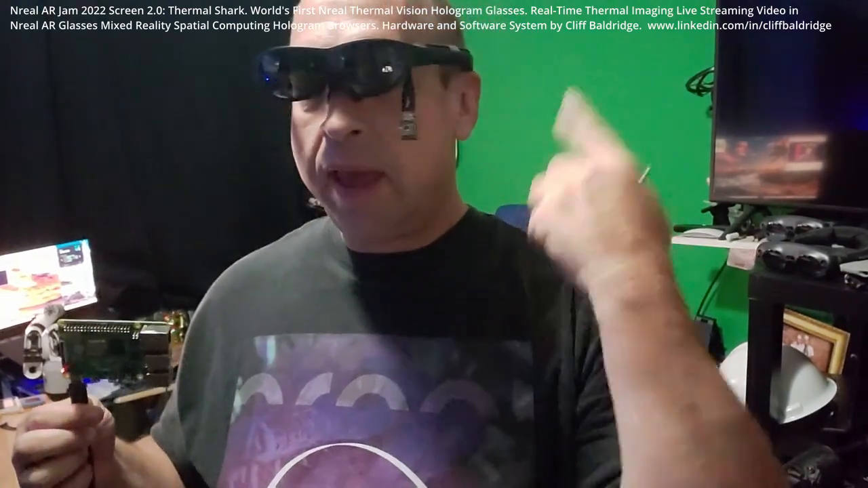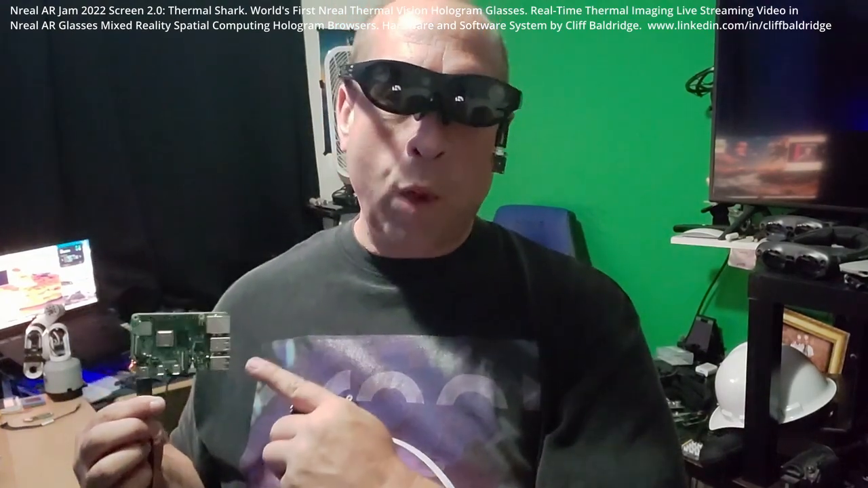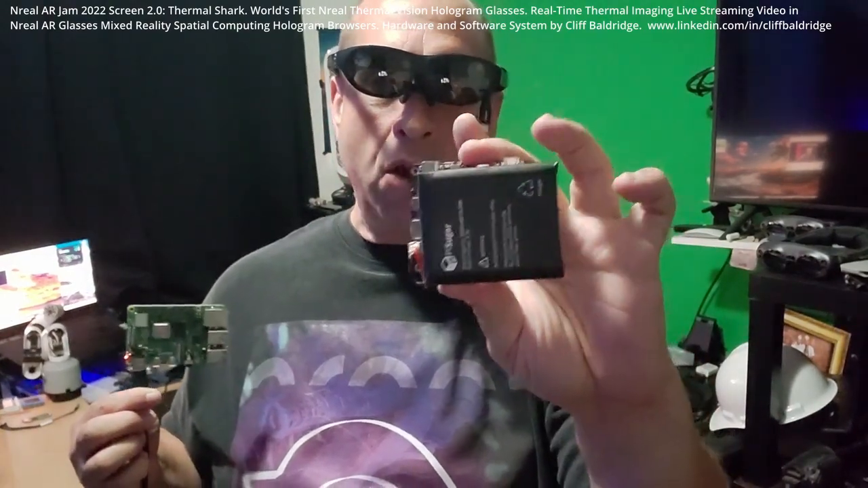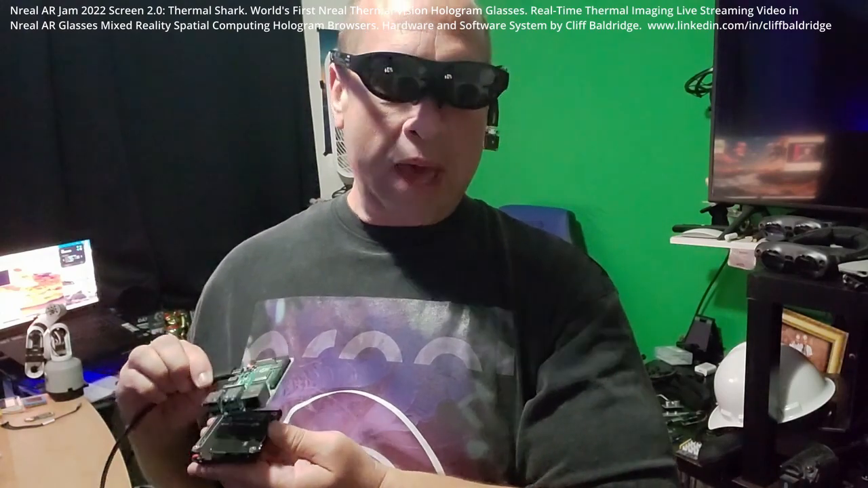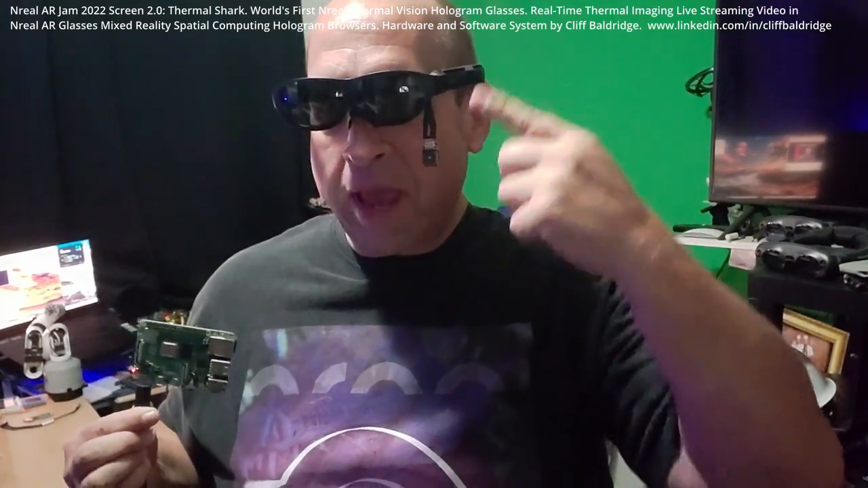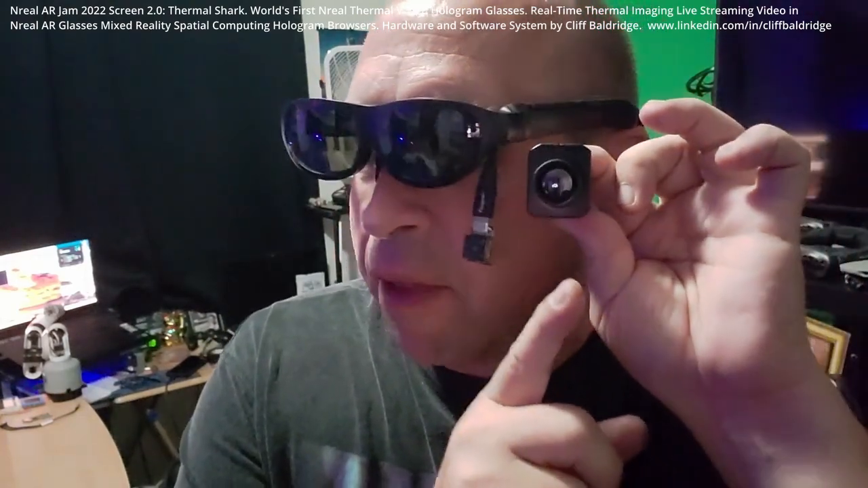This is then going from the Flir Thermal camera into a Raspberry Pi 4B 8GB. And this is a wearable computer, a very powerful computer. And I also have a battery here called the Pi Sugar, a very thin battery. So we can get about 6 hours of battery life by attaching the Pi to the Pi Sugar. And then through the Wi-Fi, we're actually streaming the live video through the Flir into the Raspberry Pi 4. And this also works with the $5,000 Flir Boson thermal camera.